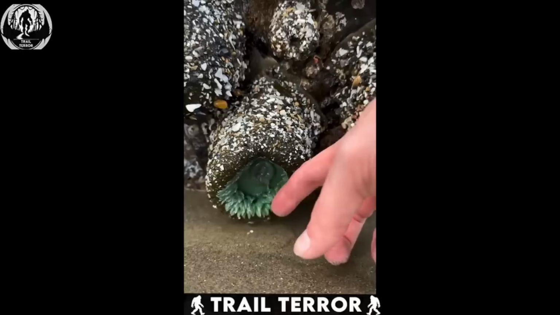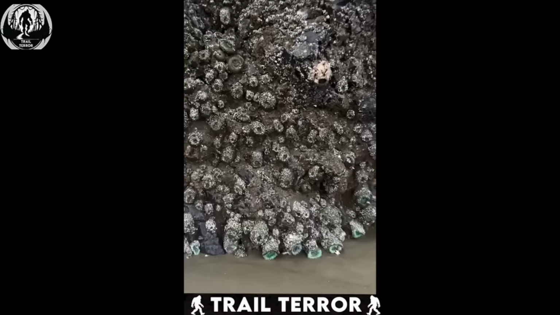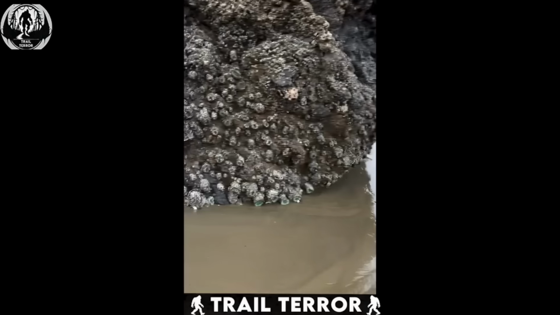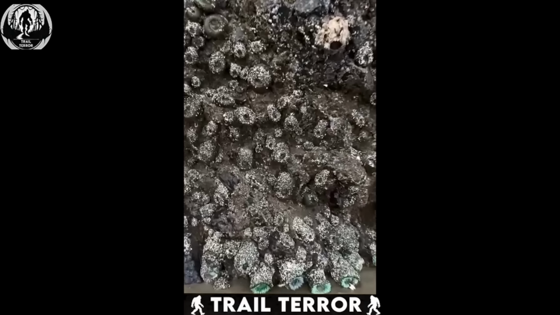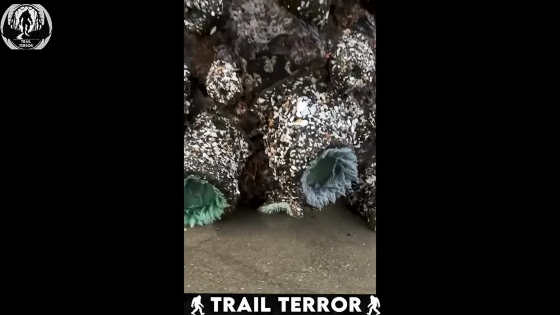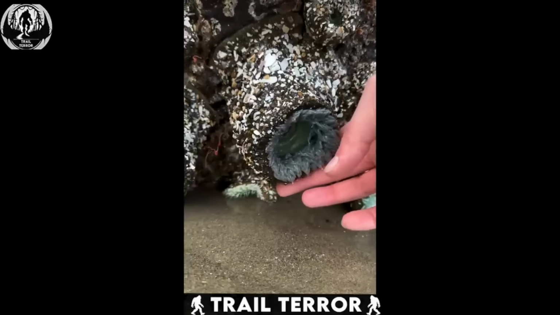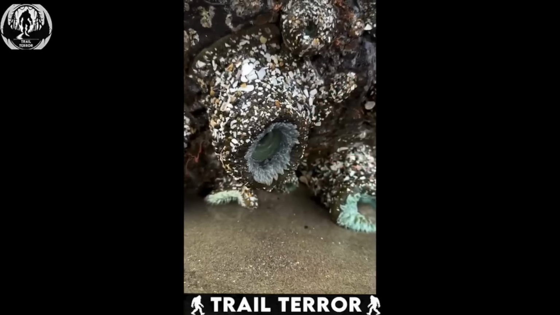These intertidal creatures endure harsh environments. They're submerged underwater during high tide and exposed to air for hours during low tide. And they don't just come in small numbers. Anemones grow in clusters of thousands, covering rocks, making it look like a surreal underwater garden. Tell me Mother Nature isn't the greatest artist there is. We can't even imagine such wonders, yet nature conjures them up effortlessly.